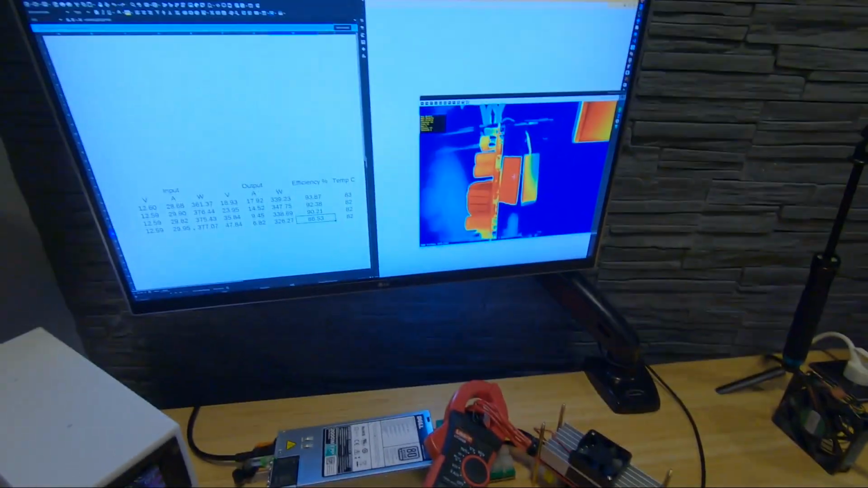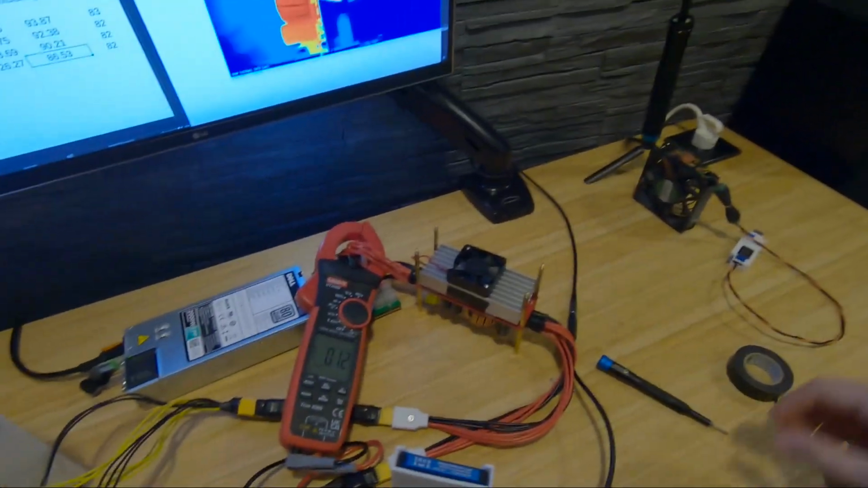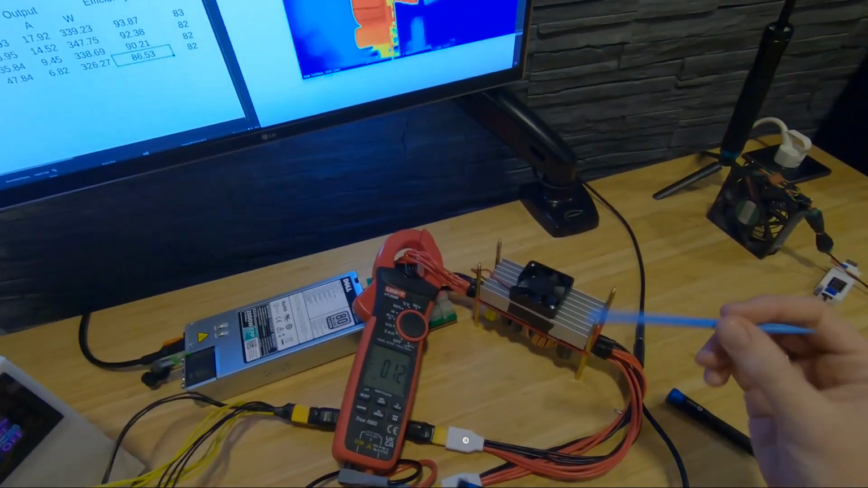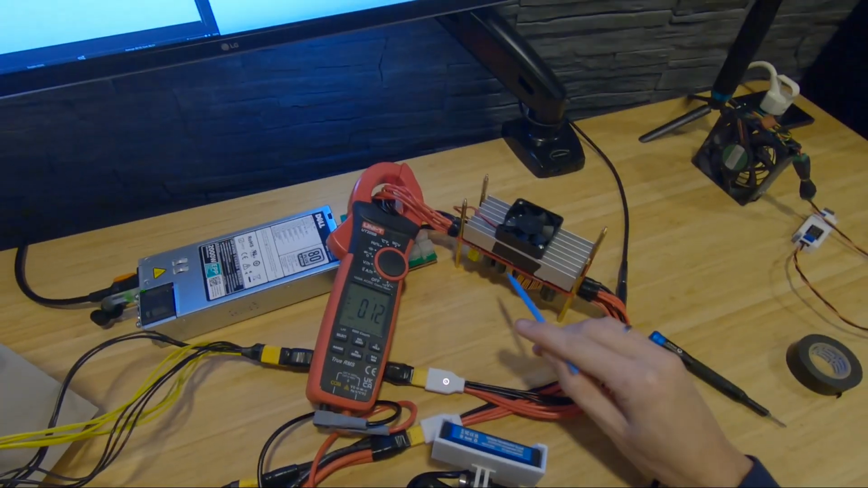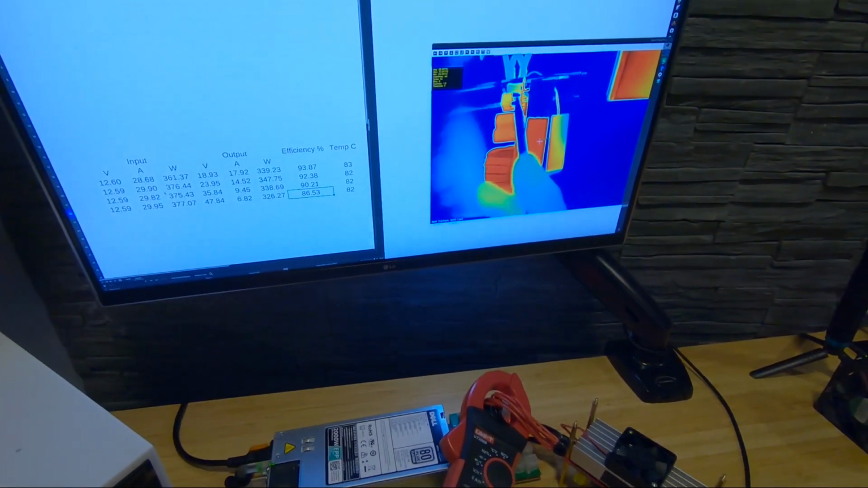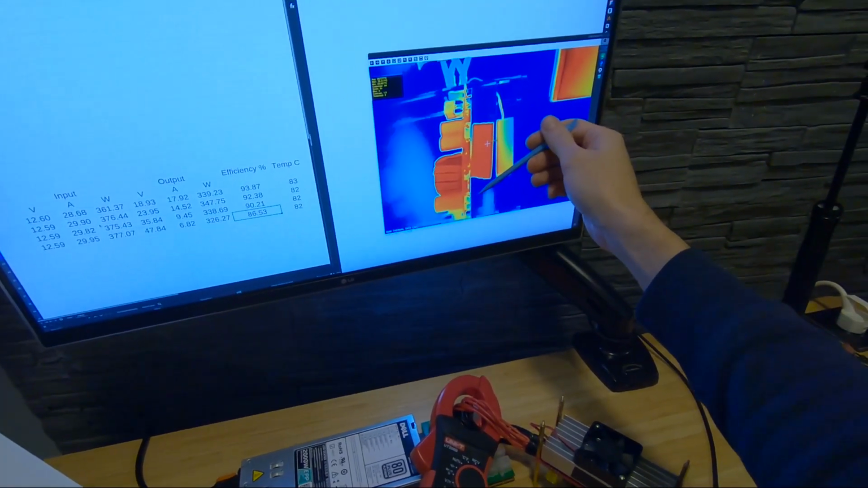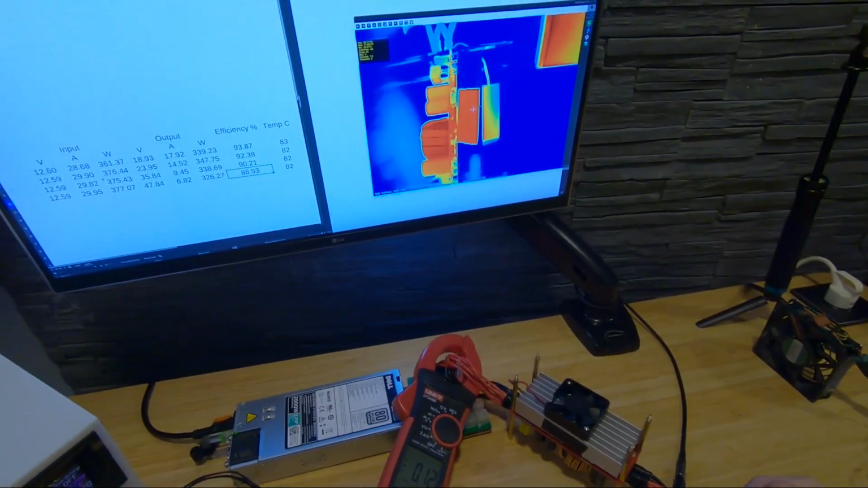I changed the thermal camera so we see the MOSFETs, which are, one is here, one is in the middle, and one is there. So one is there and another one is there, so we can see it from the side.